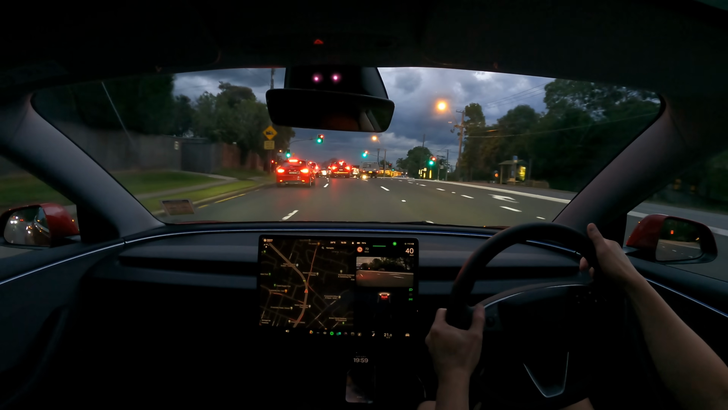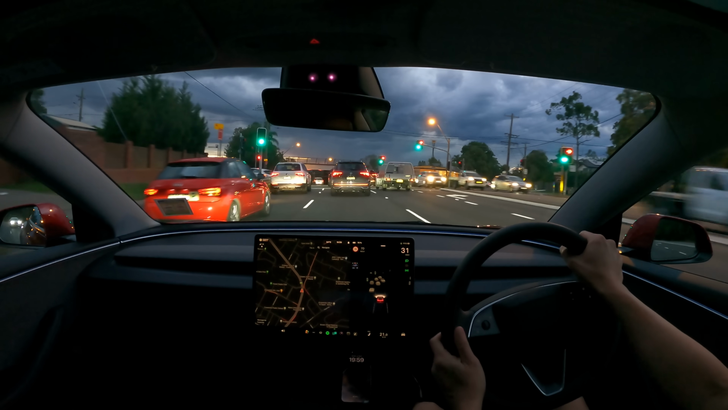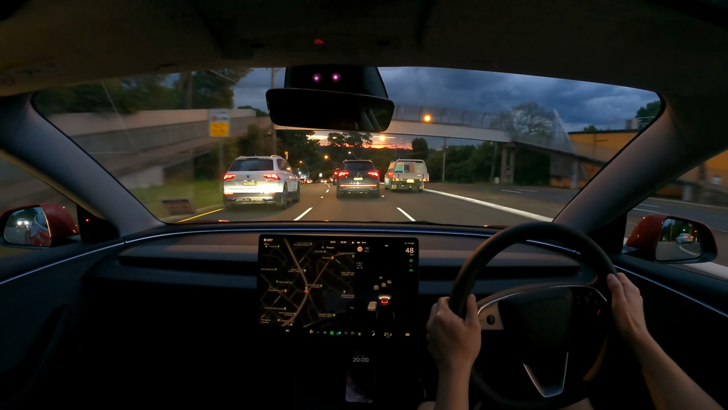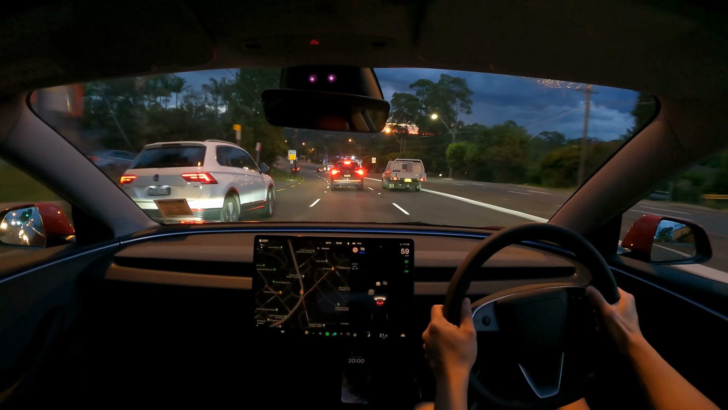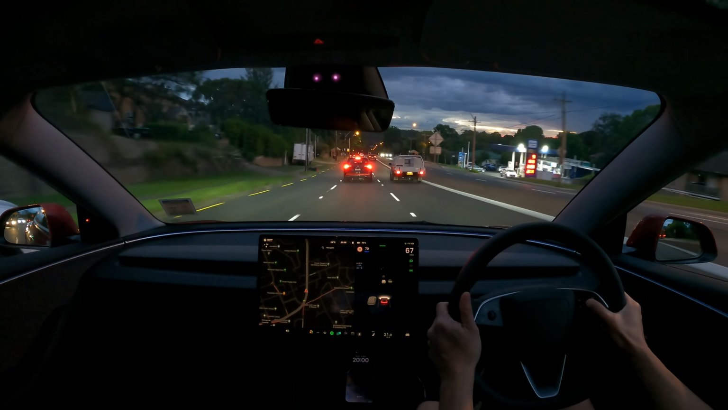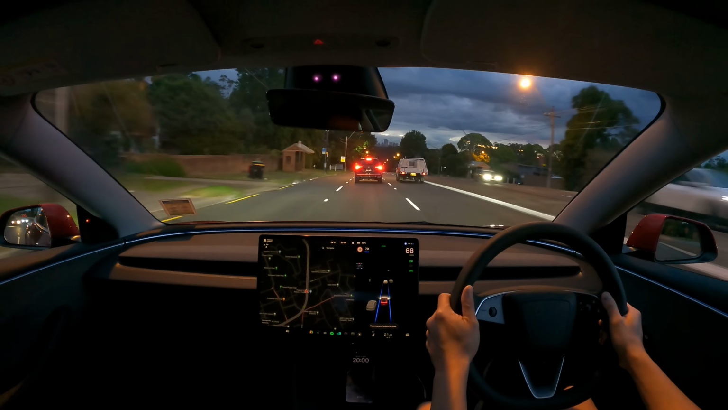So I wanted to go in the right lane, but I'll cancel that. And to cancel it, you just press the indicator arrow again. So to activate autopilot, you can press this scroll wheel once. I've got it on double tap. So single tap is activate traffic aware cruise control, and then double tap is the autopilot.